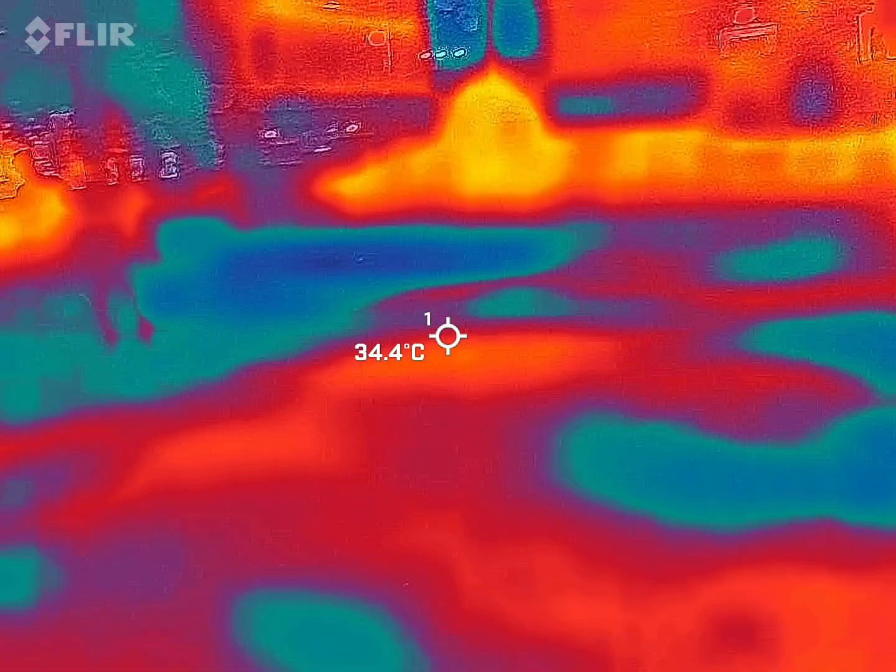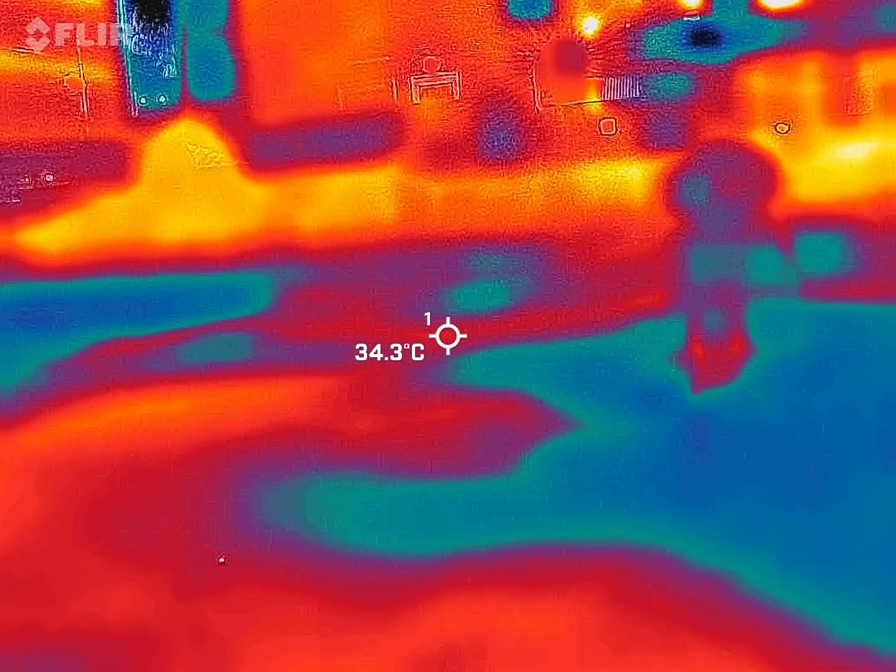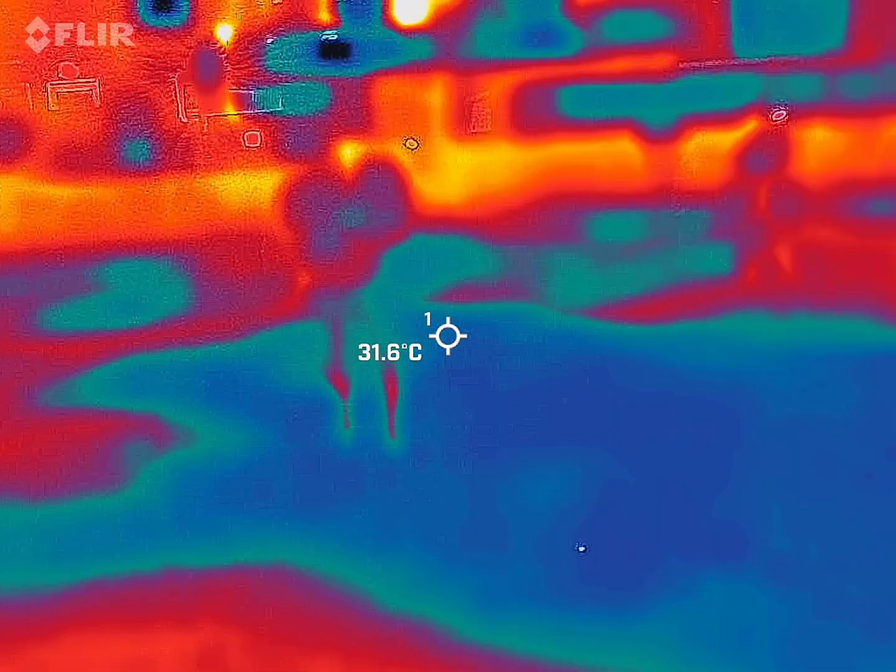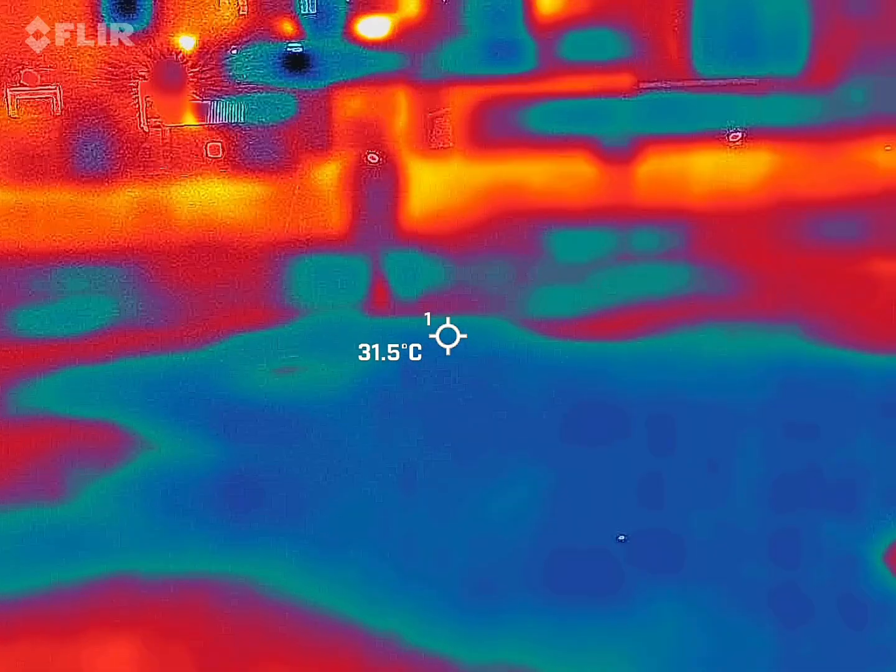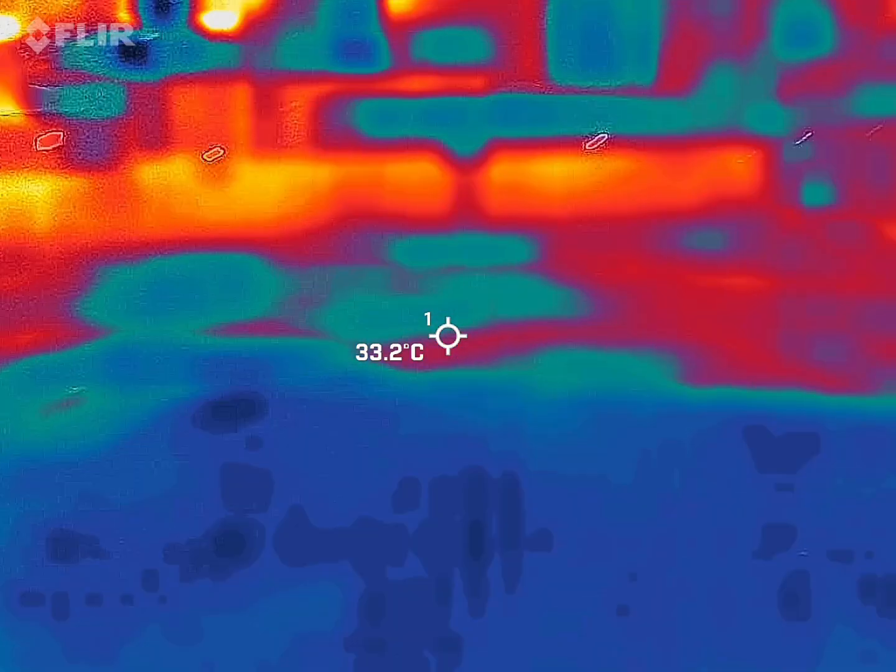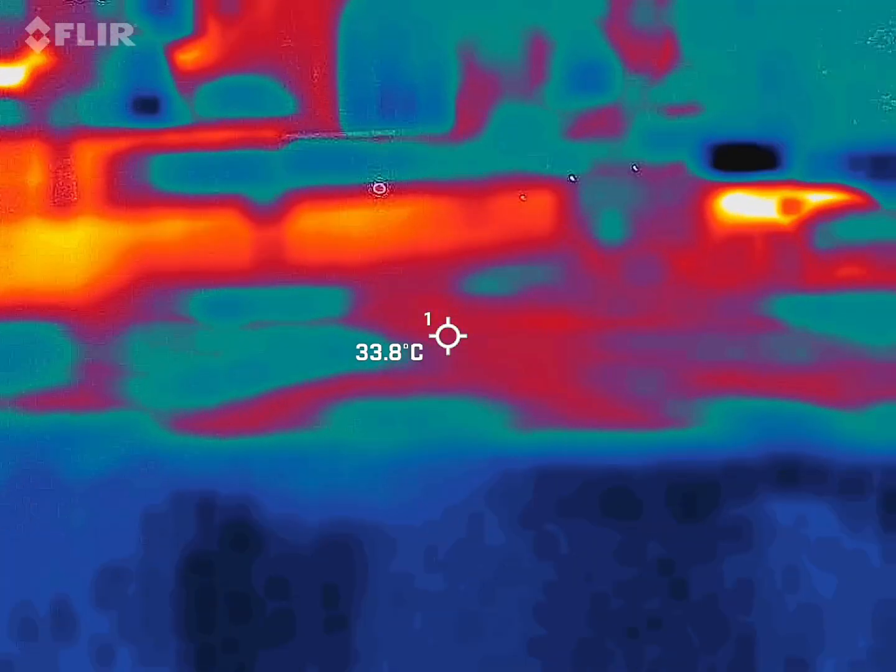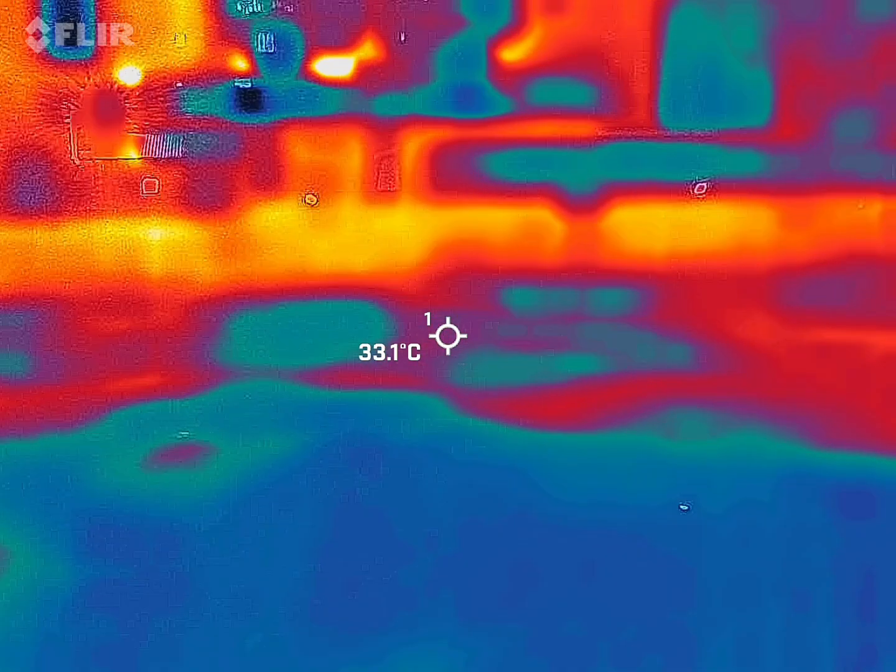Uh-huh. Yeah. I can't get rid of those cars, but it's kind of just blocks.